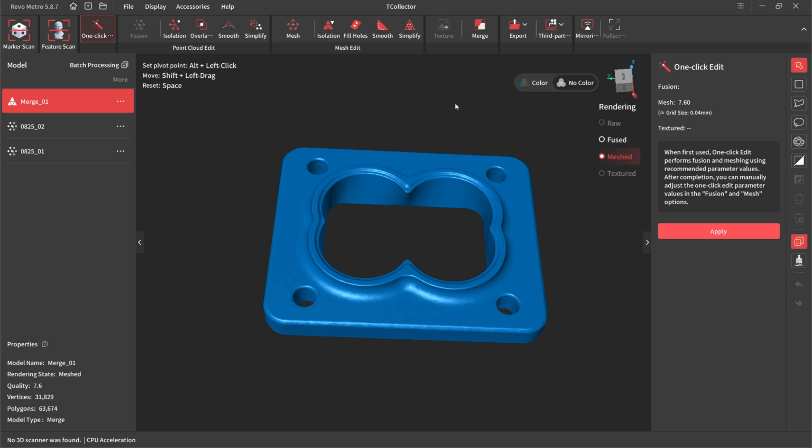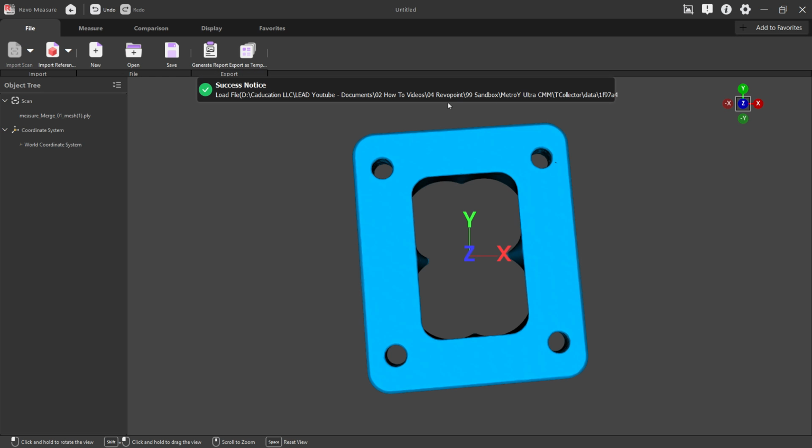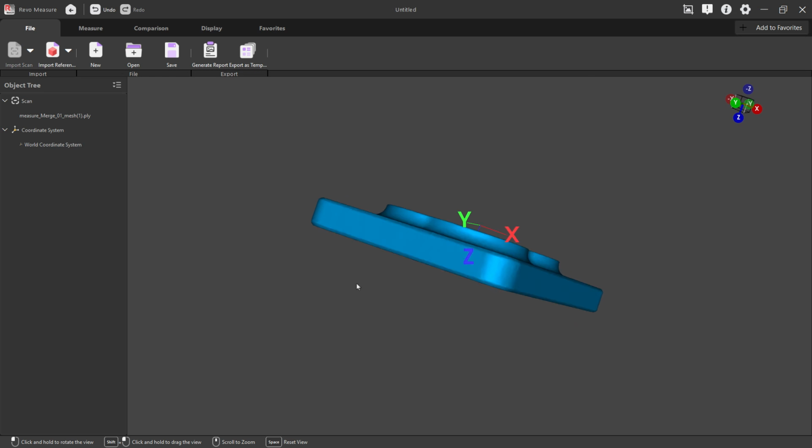And again, RevoMeasure, it's not a rebrand to the best of my knowledge. This is a program that Revopoint created themselves. The goal of this is to allow for additional measurements, extraction of primitives, and to be able to compare CAD data to your scan data.